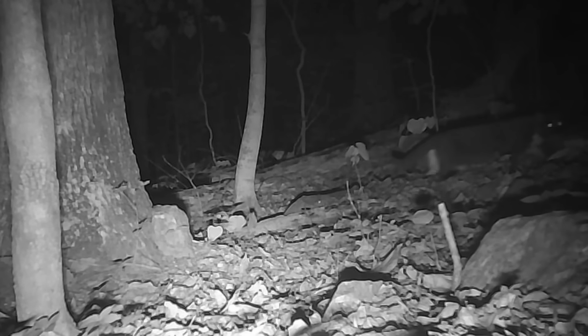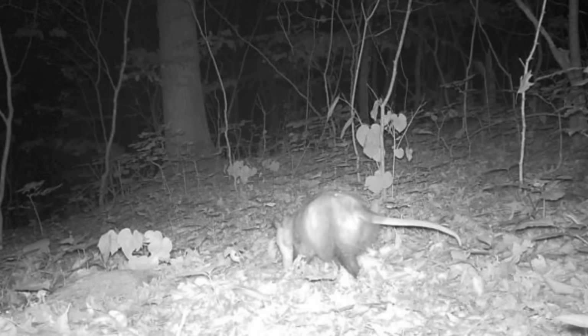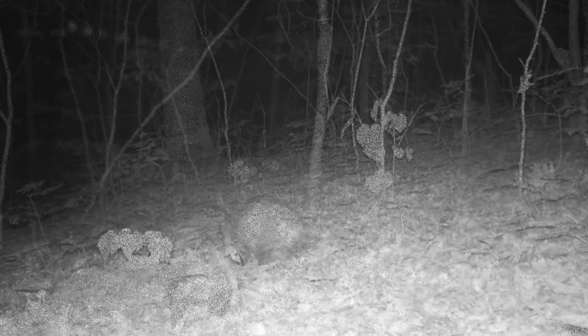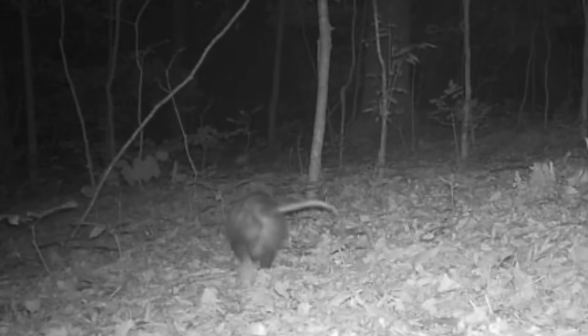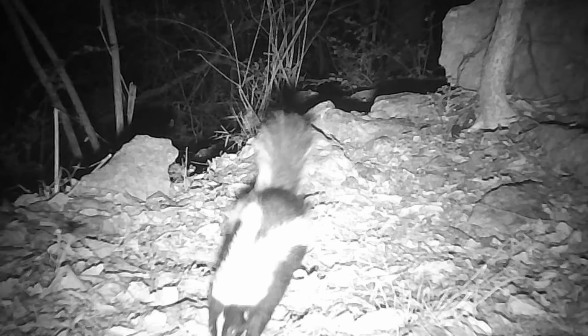Now looks like an old feral cat in the background moving up the ridge. Didn't see old Yaller this week. And the possums. They're having a good old time. All these bugs are out now in full force, and they like to eat them too. That looks like old Corkscrew there, that crooked tail. And there's a pretty little skunk moving through.